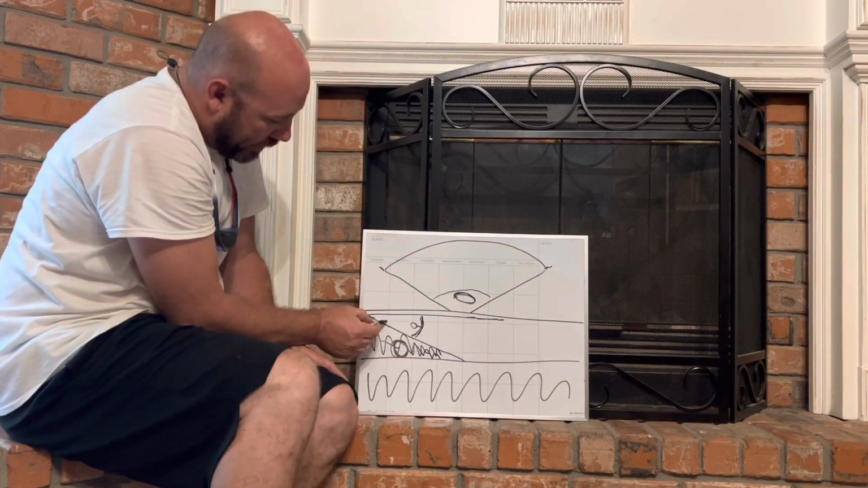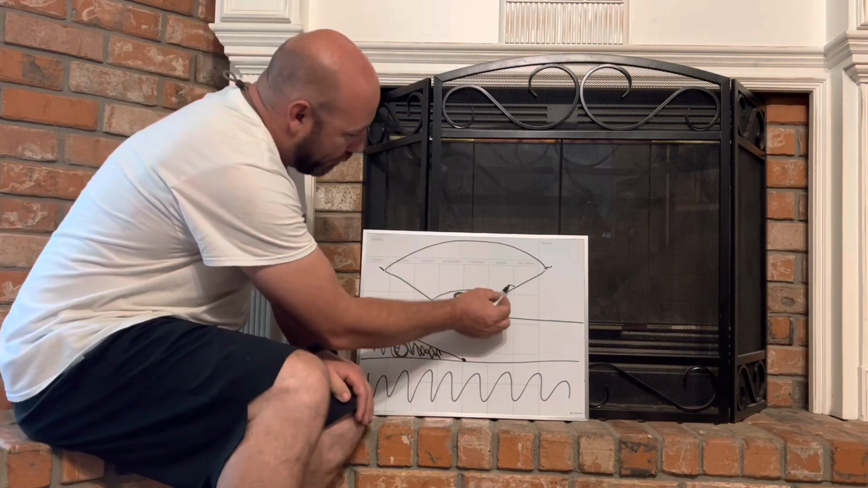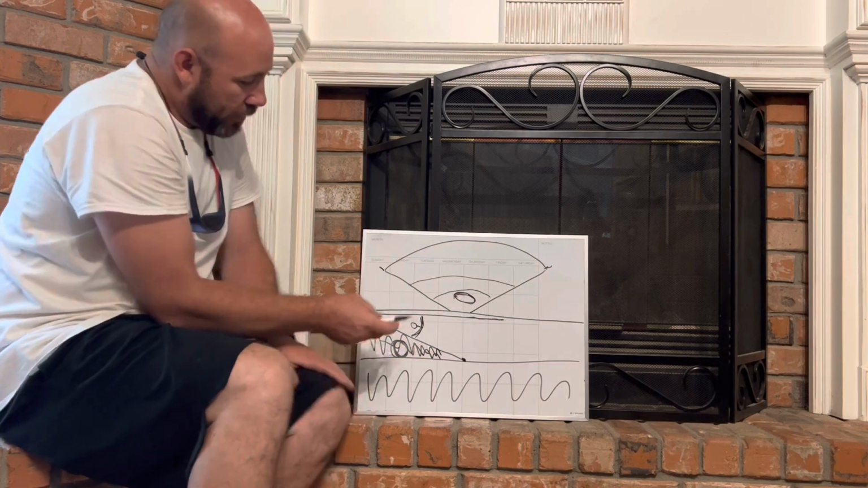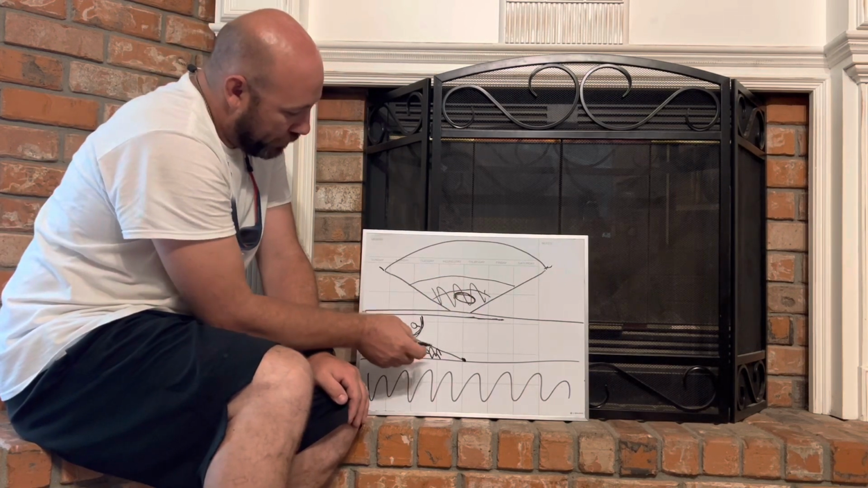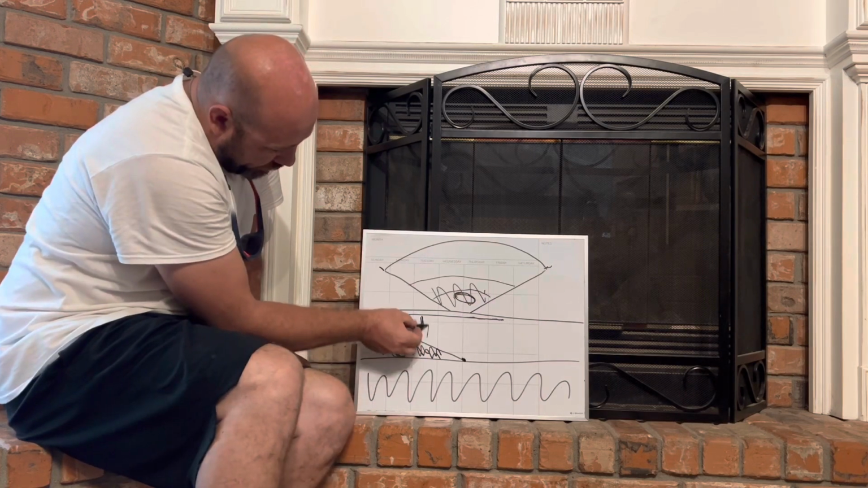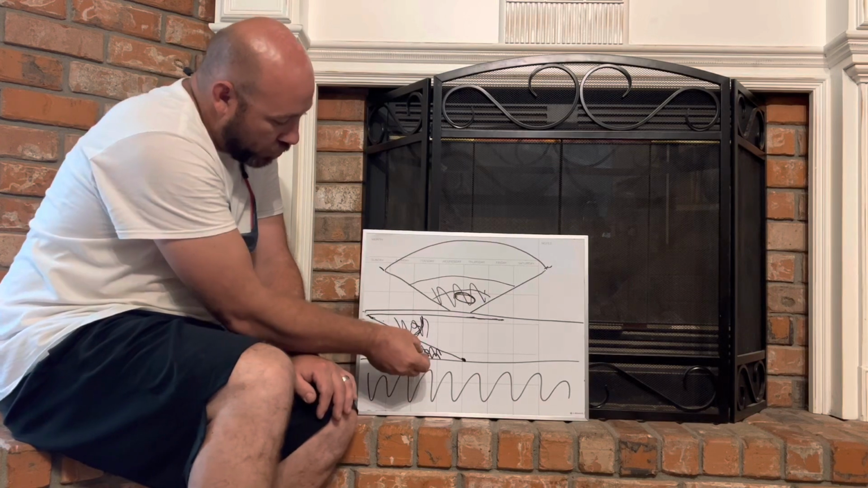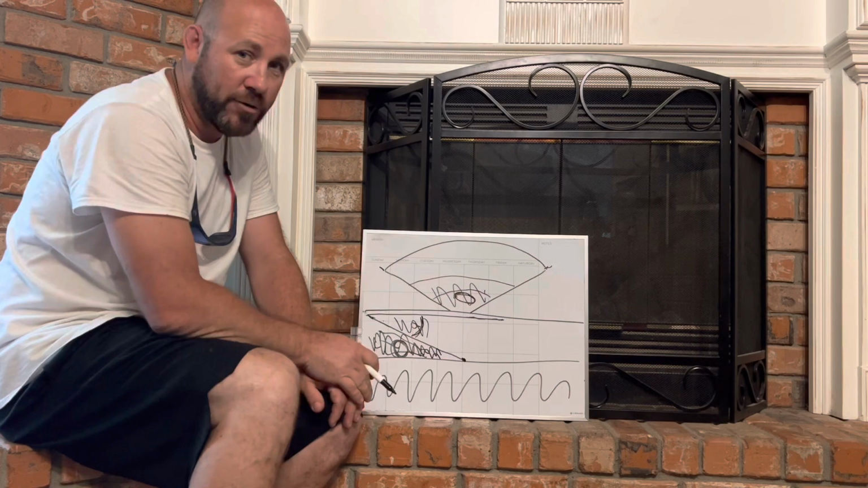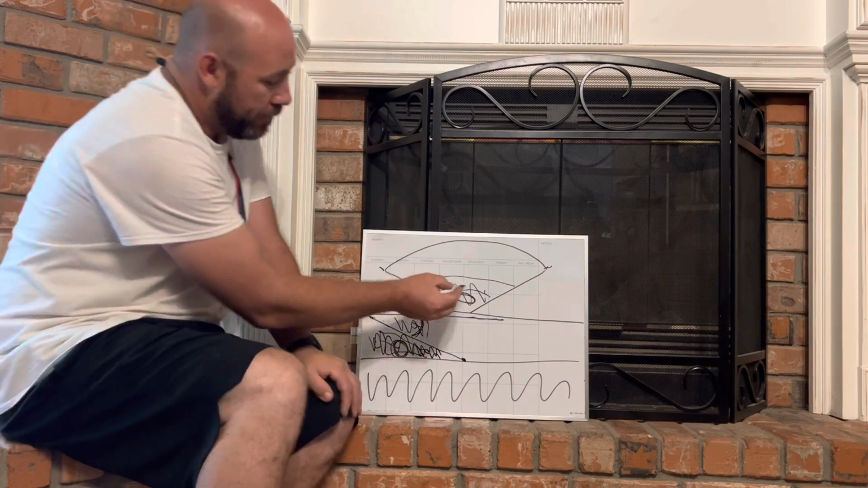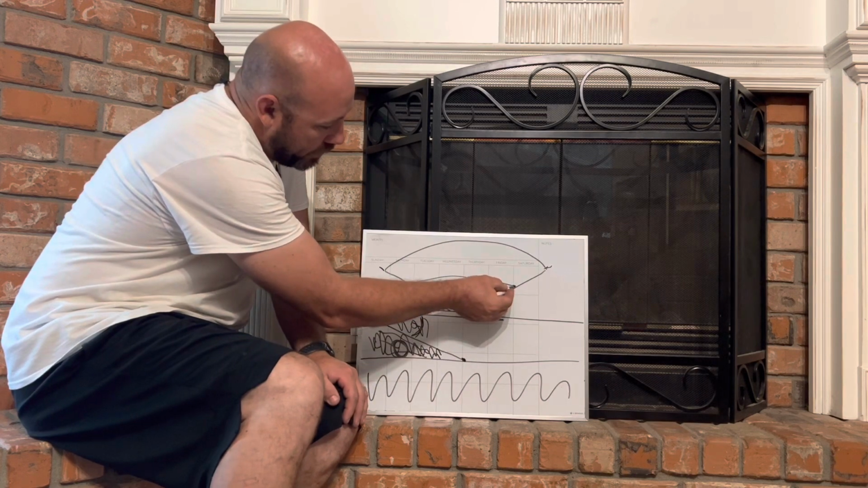So it doesn't get to the bottom until you get out here about halfway. If there's fish swimming in this area, they will show up. But if there's something on the bottom, say a log or grass or things like that, they're not going to show up until the beam hits the bottom, which is way out here.